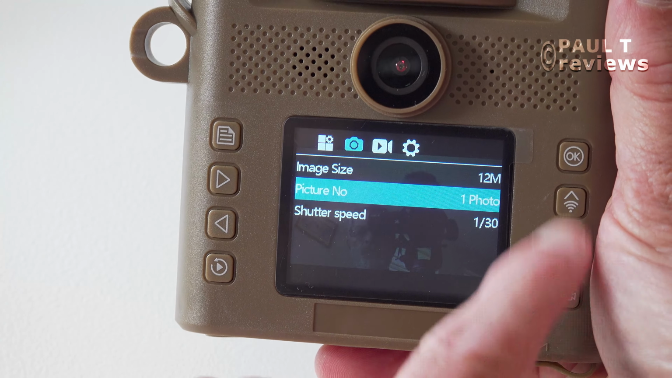We've got 4K, 2K, 1296p and 1080p, all at 30 frames per second, which is actually quite handy because I shoot all my videos at 30 frames per second. I'm going to choose 2K for the moment and see how I do, but I'll do tests on these others.